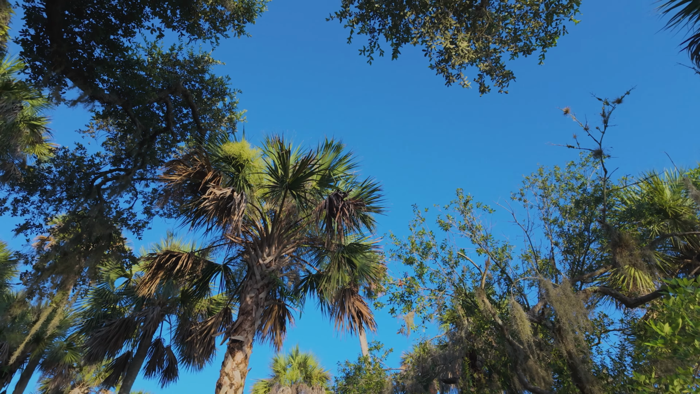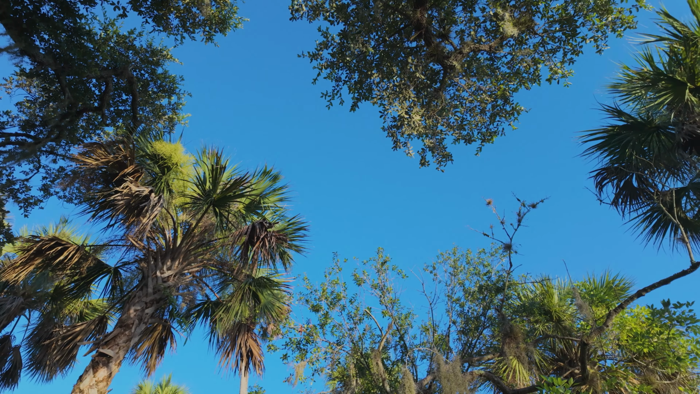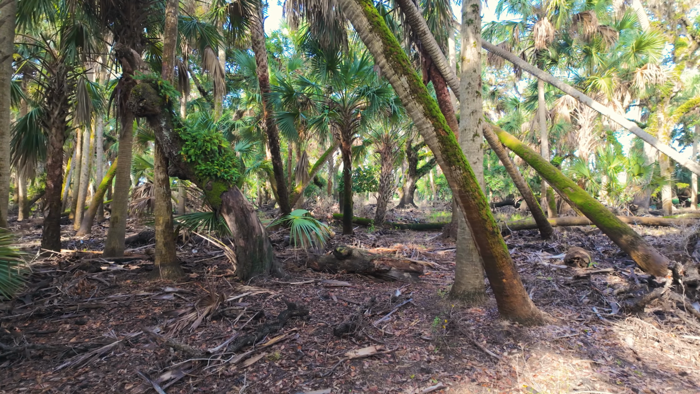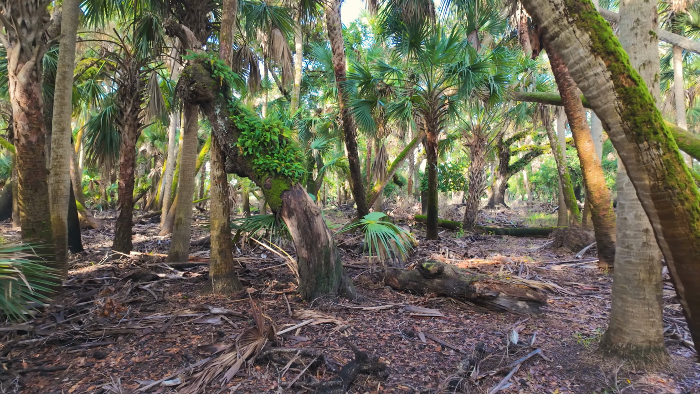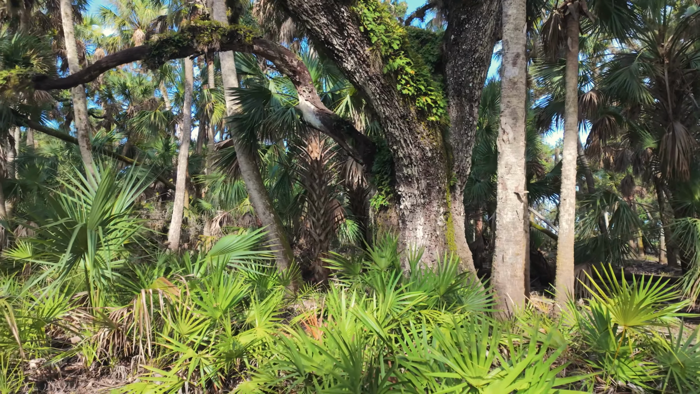So today I'm out to do a little infrared photography. I don't have any particular subject matter in mind. I'm just gonna walk around and photograph whatever catches my eye. I came across this scene here.